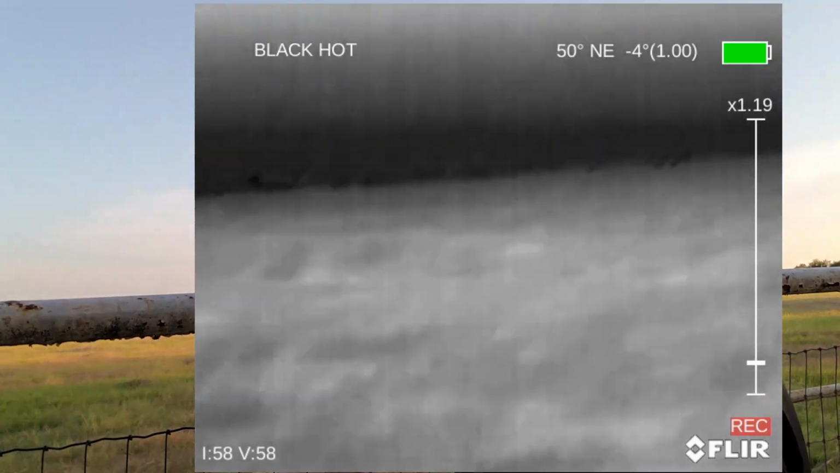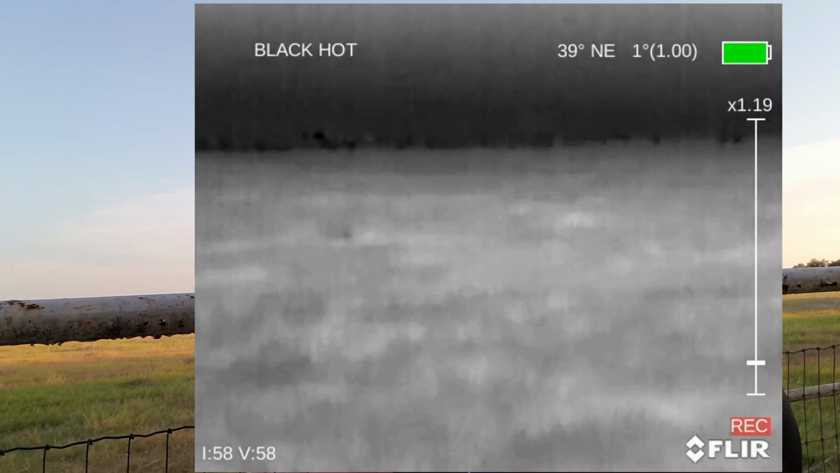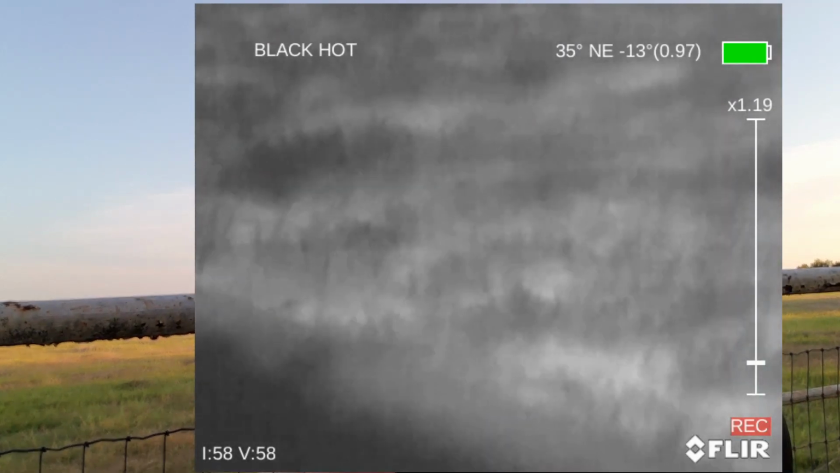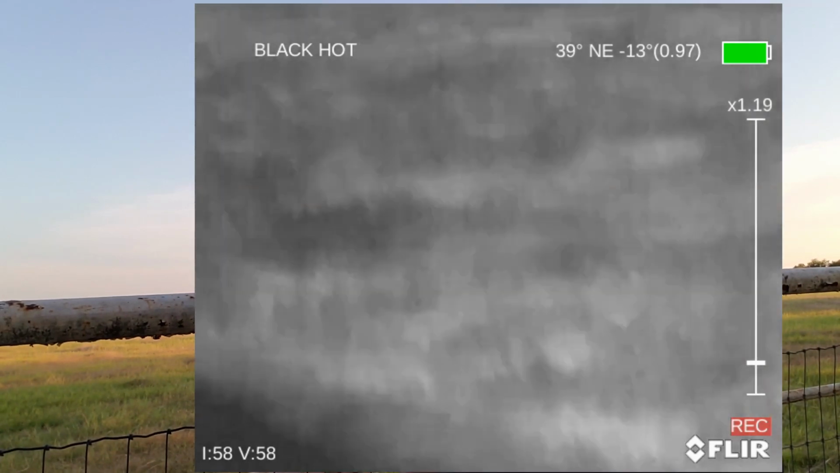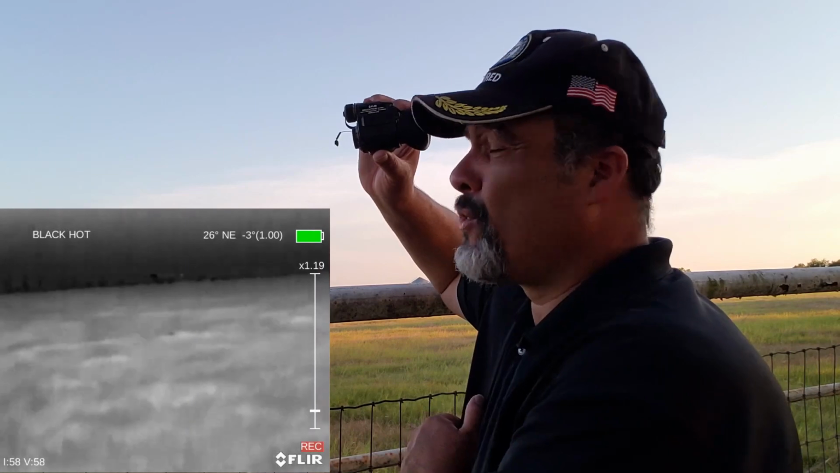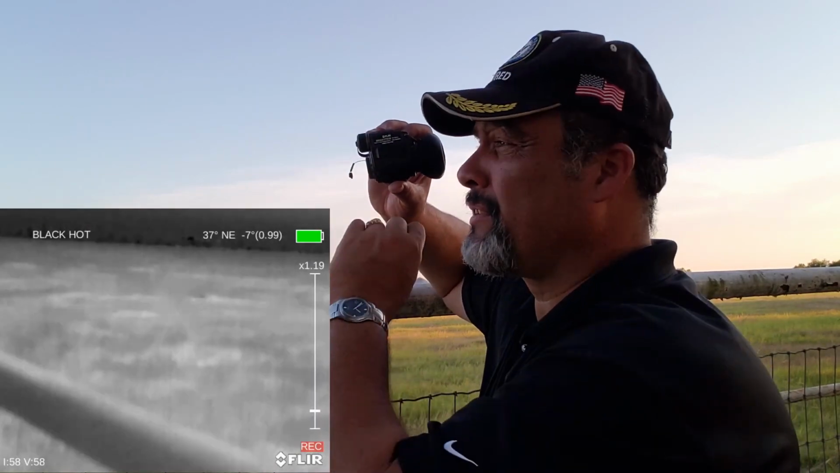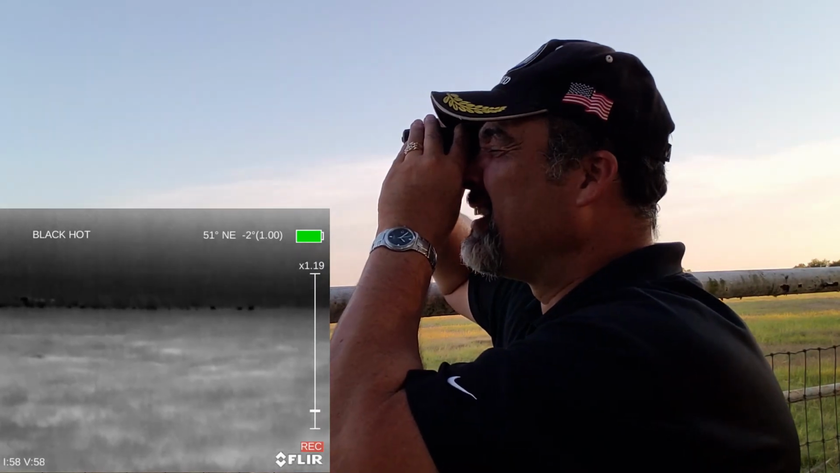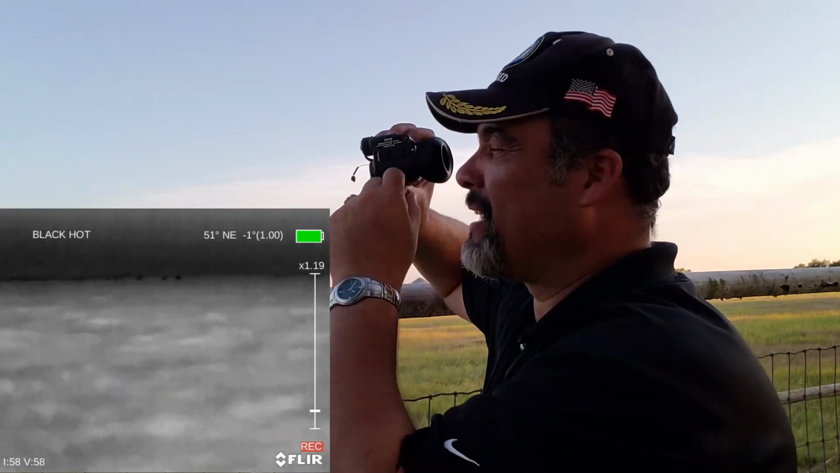These cows are roughly, oh man, if I tell you the hay bales were 370 yards, it's about 400 plus on the silo. So these cows, I'm going to guesstimate 400 yards plus roughly. It's kind of hard on the laser range trying to get them out there, but I can see them. So I'm going to go through the different palettes so you can get an idea.